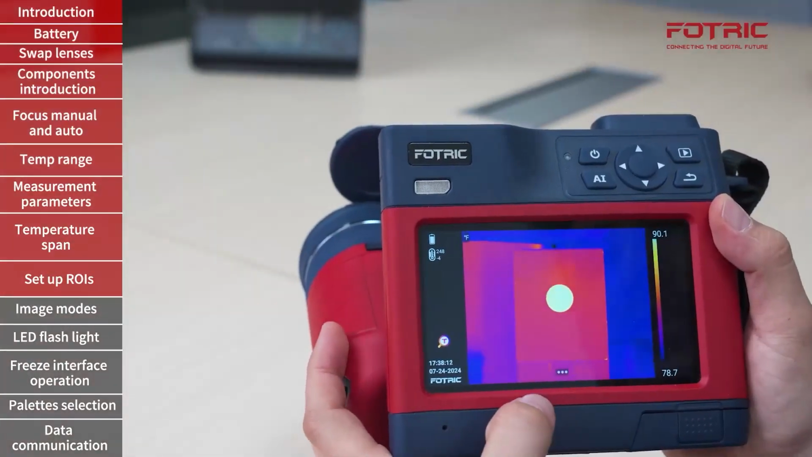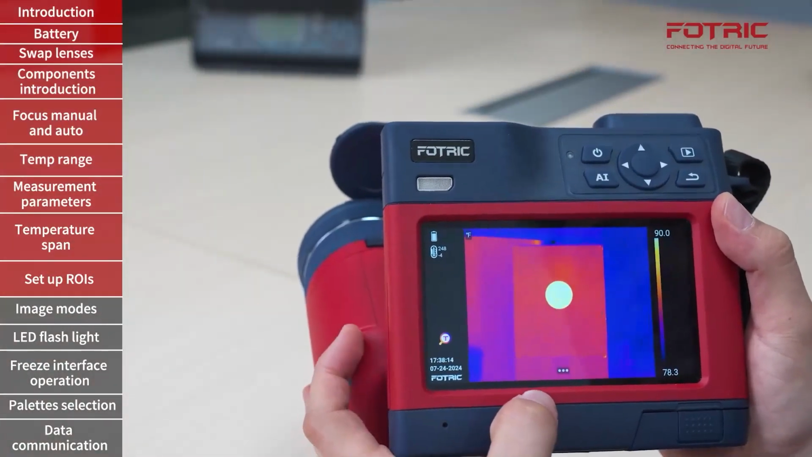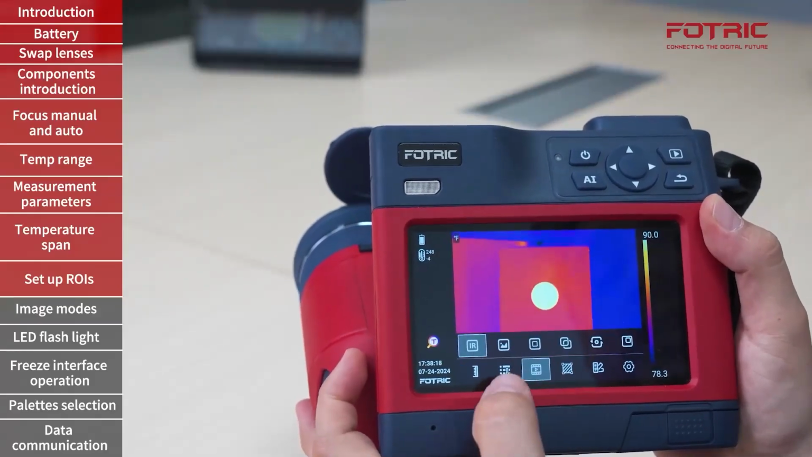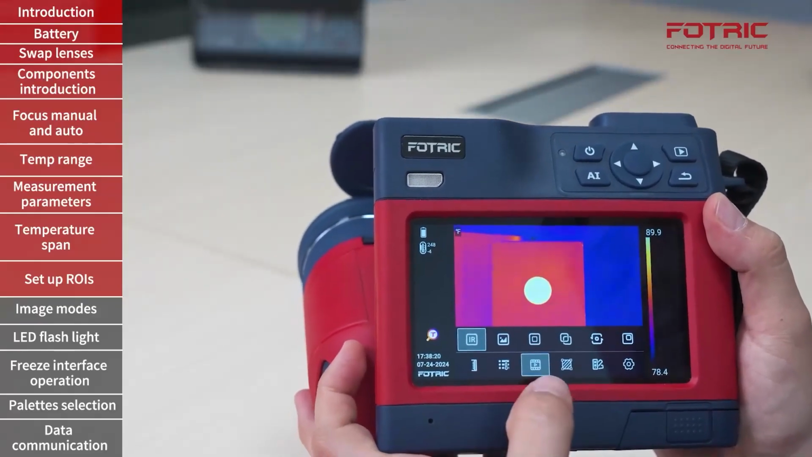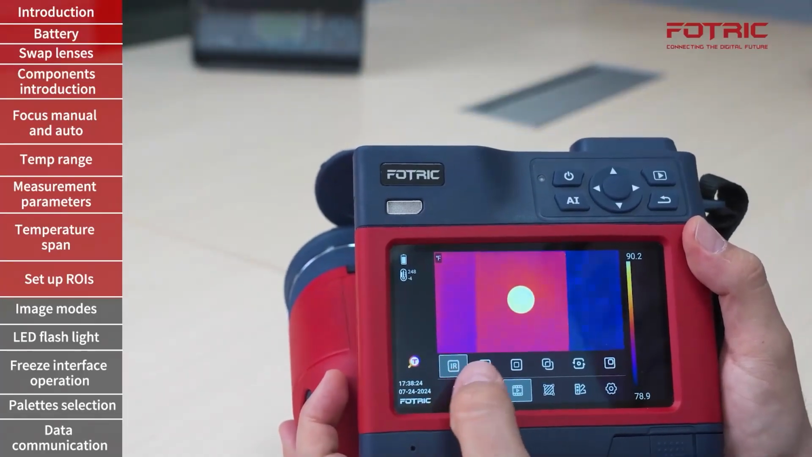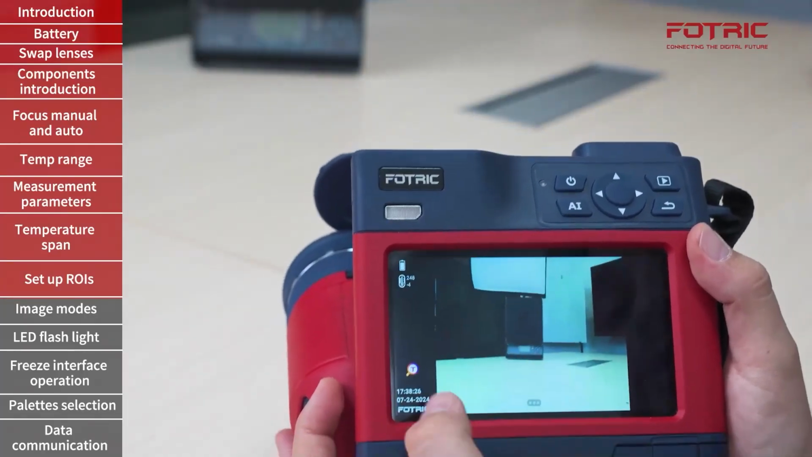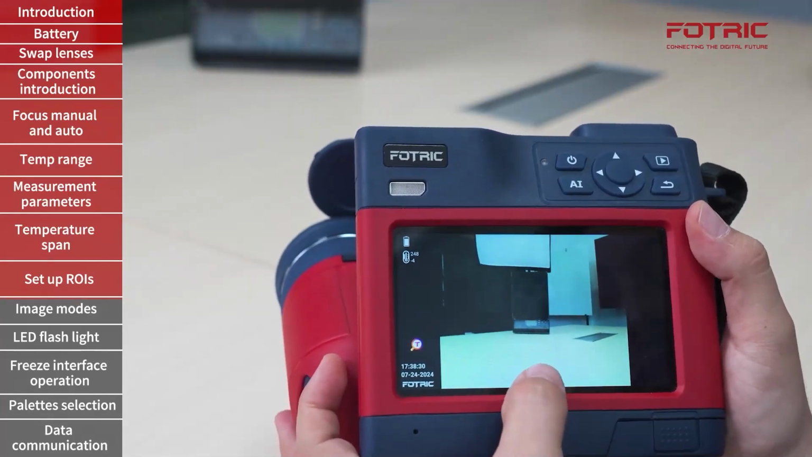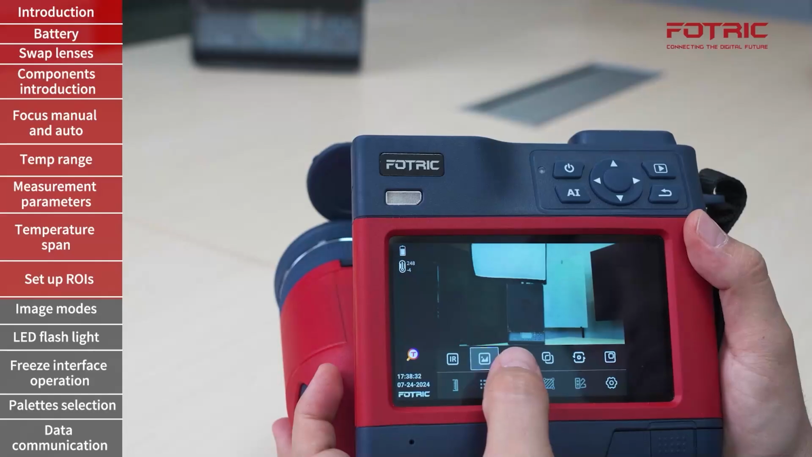There are different ways to add additional details to the thermal picture that I'm taking. One of them is by switching the image mode. I will go to the main menu, third icon. Right now I'm on infrared mode, but I can also switch to digital camera, which will provide additional details of the environment of the inspection.